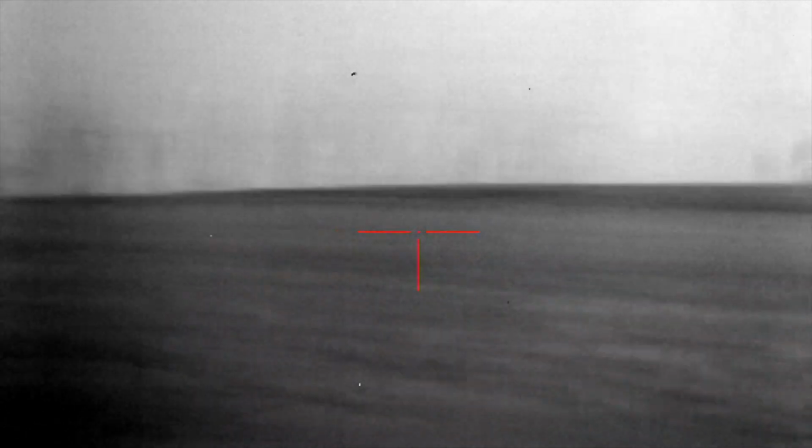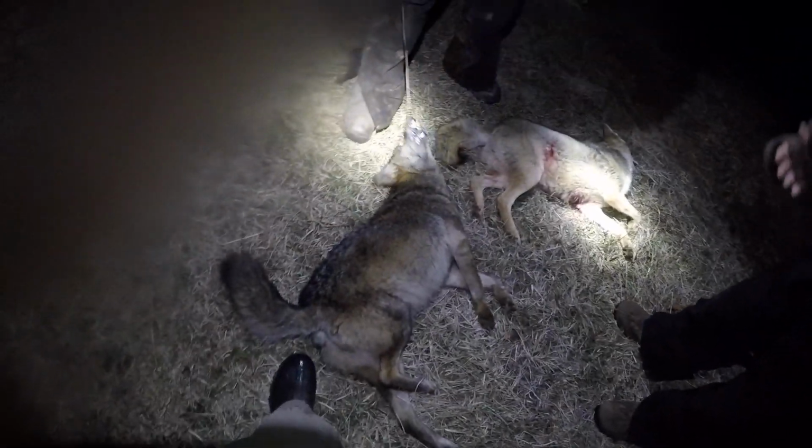All right, guys, we'll go down here and see if we can find these. 2 females? Really? Look at that. Look at the markings on that one. That's a pretty dog. This one's yours. Look at that. Mark's telling me to let him keep coming. Okay. Look at that, fellas. Got us 2. That's because Blake said, let him come, let him come.